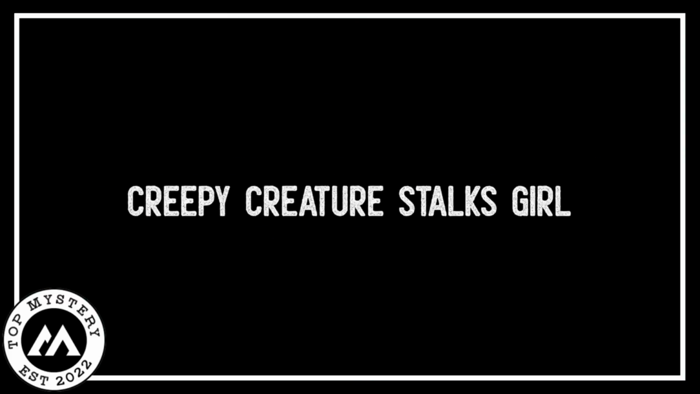Creepy creature stalks girl. The video showed a mysterious dark creature slowly following a girl. It moved quietly, giving everyone a spooky feeling. Although the video was a bit blurry, you could still see the girl going about her business, not knowing about the creepy thing behind her. The darkness in the garage made the situation even scarier as the creature got closer. The air felt strange, like something mysterious was happening. The video made people feel uneasy, wondering what this strange critter was and why it was stalking the girl in the dark garage.